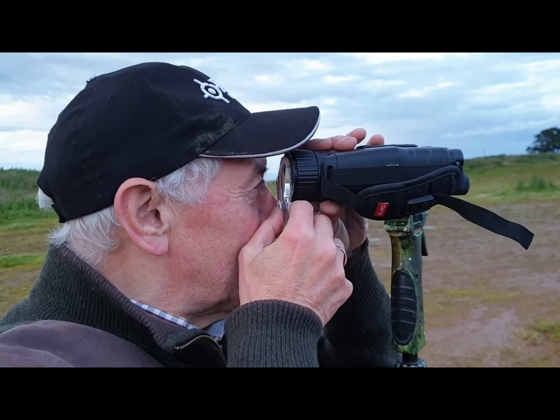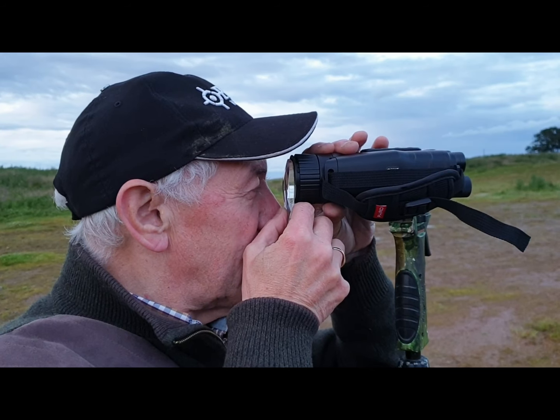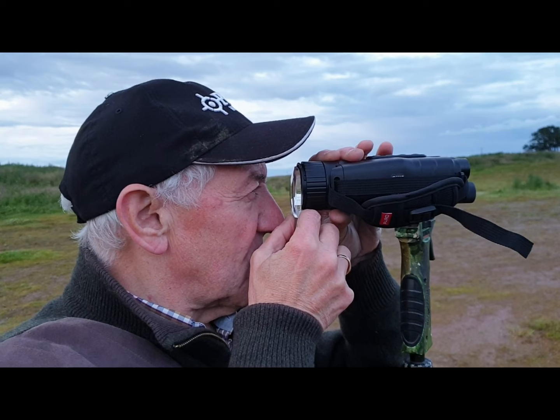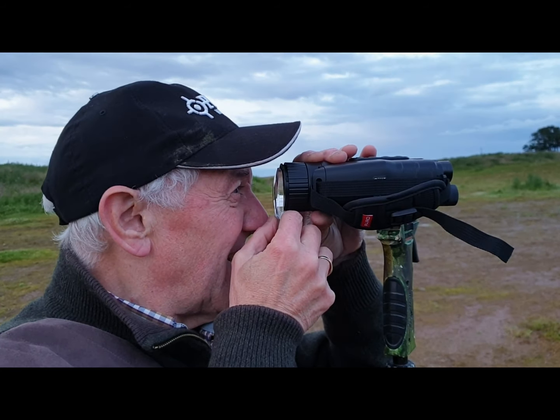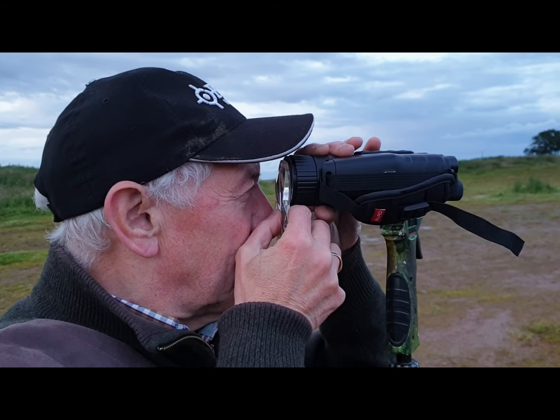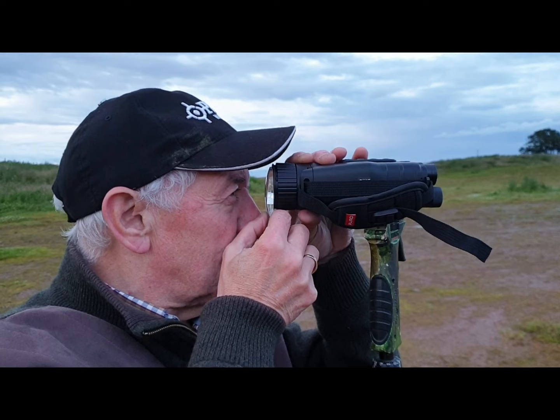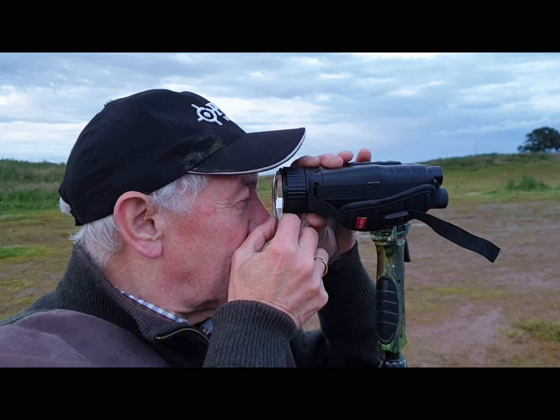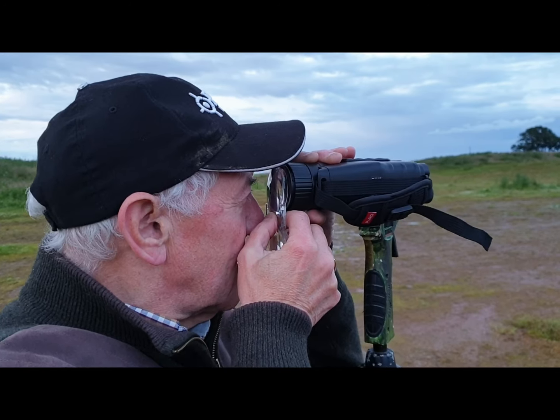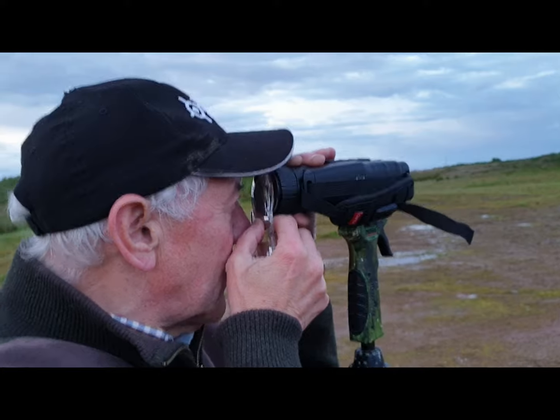The resolution of the screen on the NV019 is not as high as the 007 and 008. This one is 800 by 480, compared to 800 by 600 on the 007 and 008, and it is somewhat noticeable. I think overall the image produced by the 008 is better than the 019, but this is a lot cheaper as well. That's probably why they're using a lower resolution screen, because it's cheaper to buy.